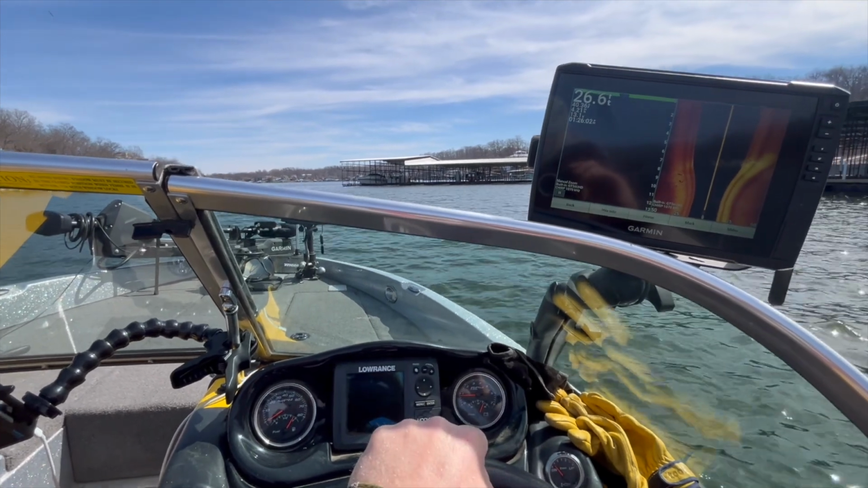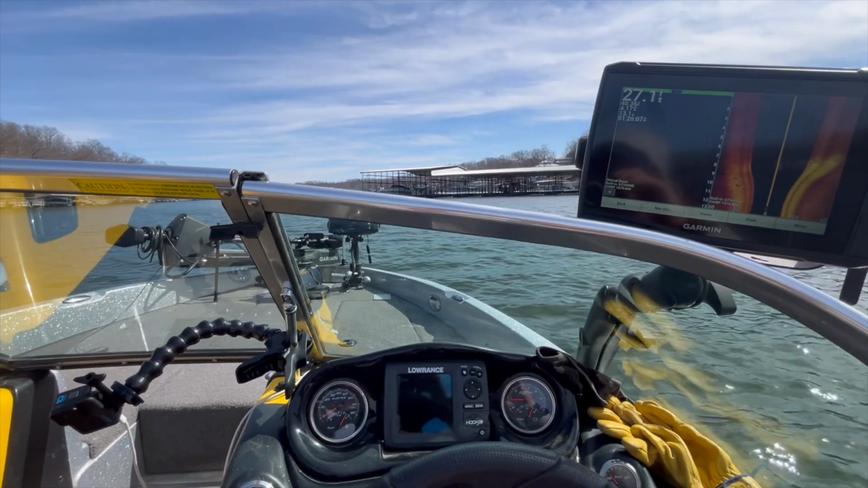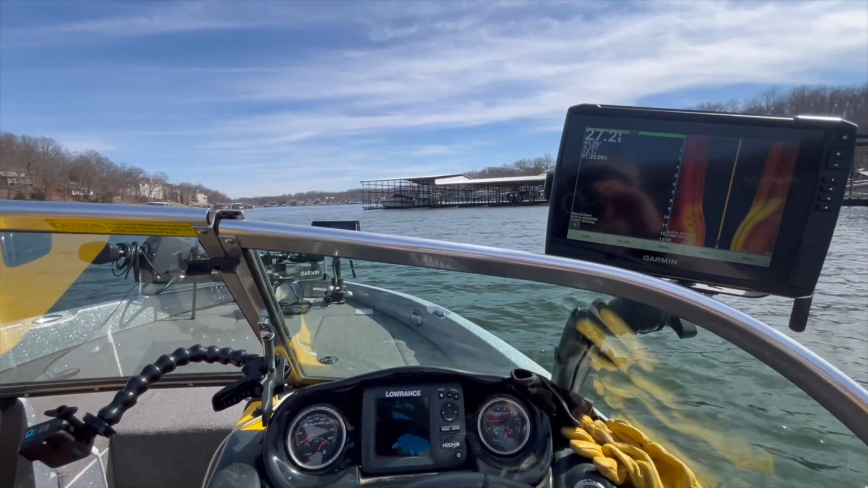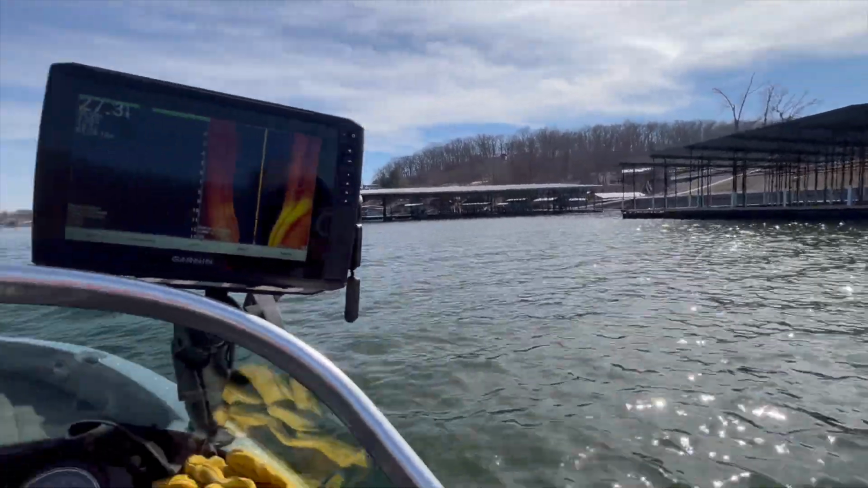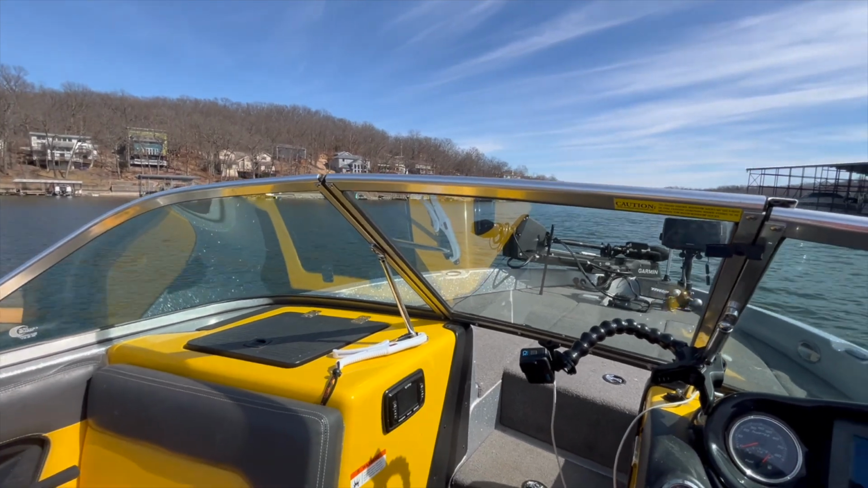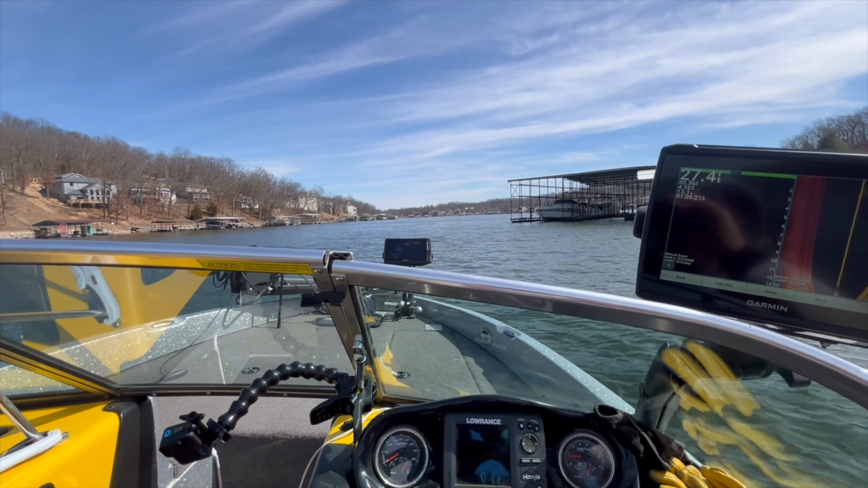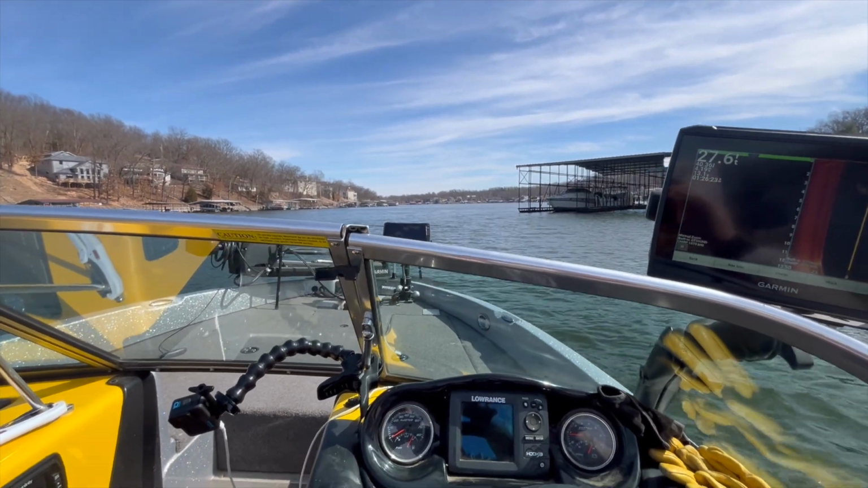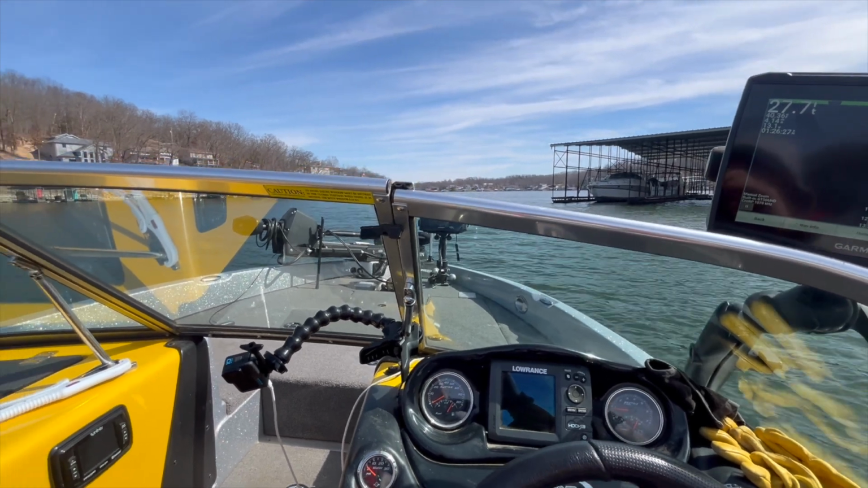Yeah, we're gonna try to get out at least once a week, make an effort to do that this year, and try to keep the content consistent. Best time of the year, in my opinion, right now, moving forward, to be on the water. I've seen maybe 10, 15 other boats on the water today, and it's definitely peaceful.